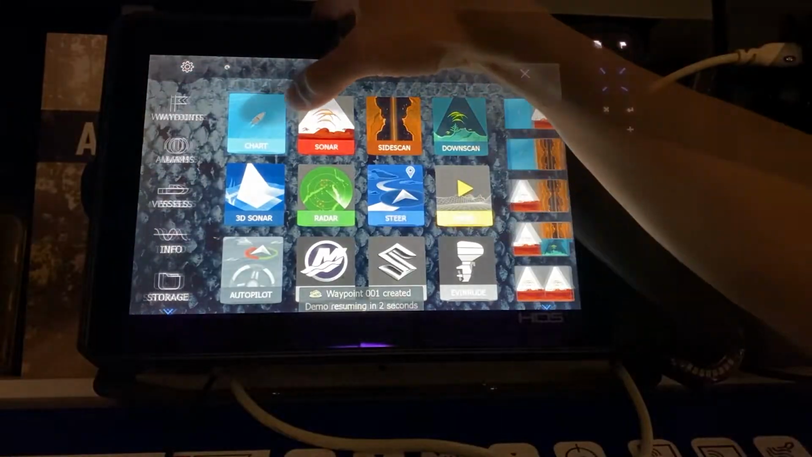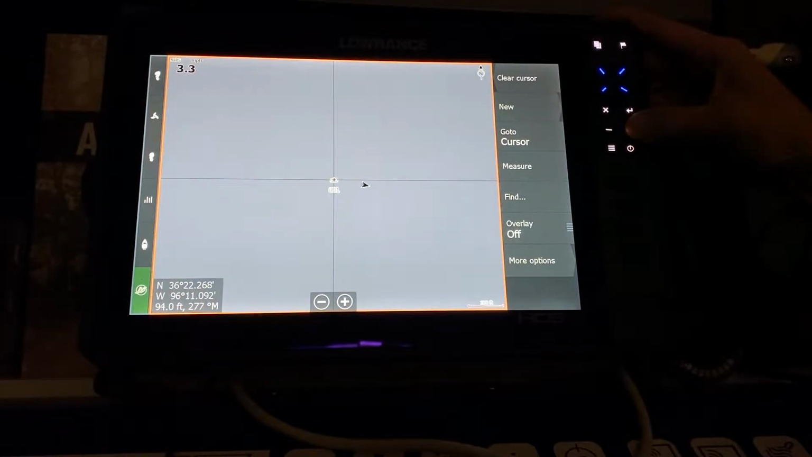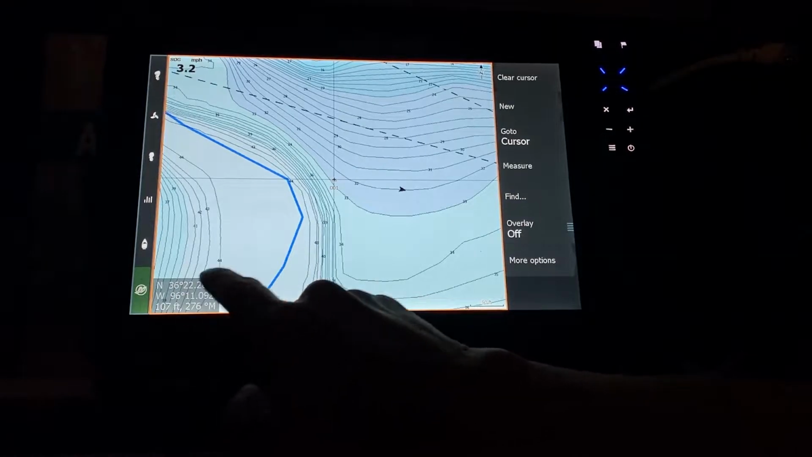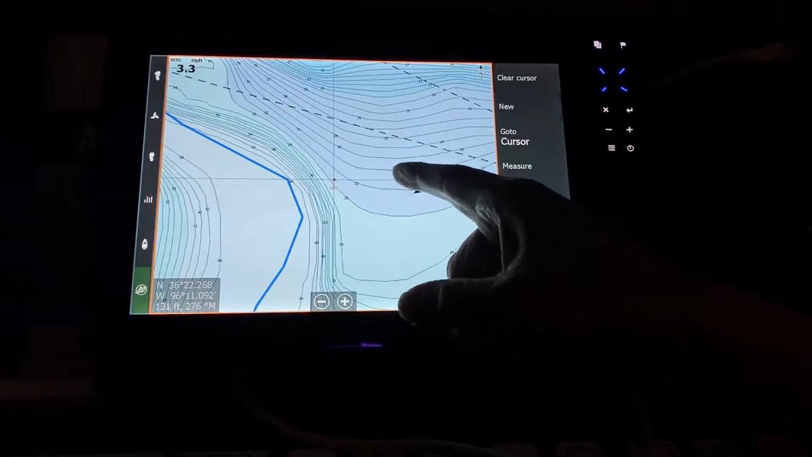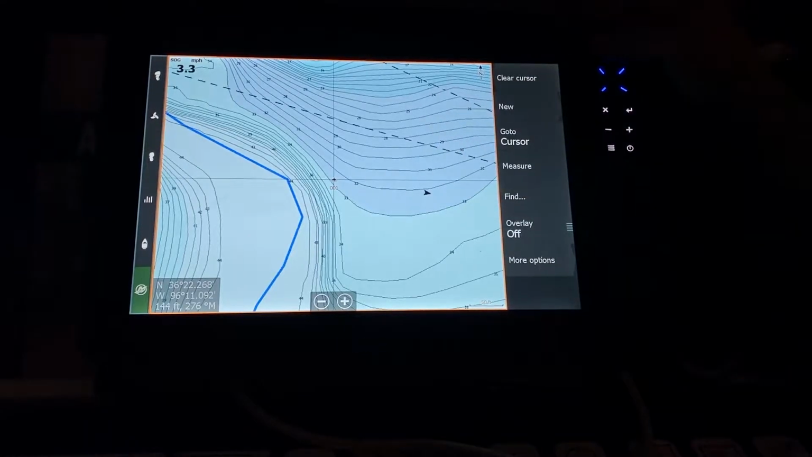I go to the map screen. I zoom into the map screen, and it's going to tell me that fish number 001 is 104 feet behind the hole. So when you mark a fish on the fish finder, it's going to show you where it's sitting on the hole. This is a beautiful feature of all Lowrance Touch units.